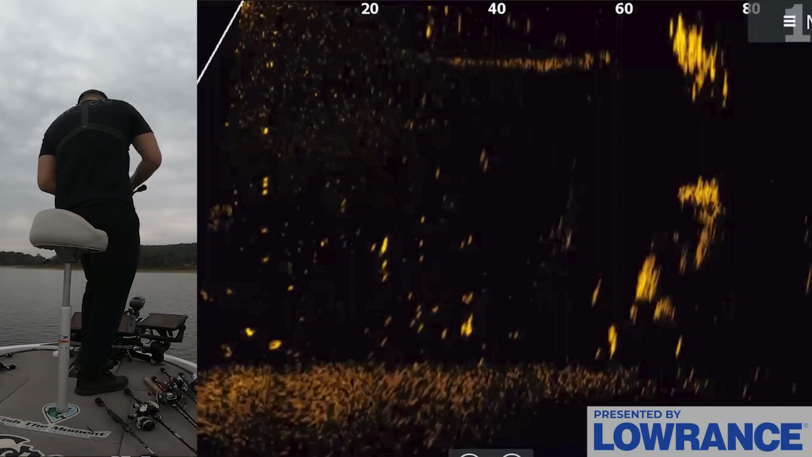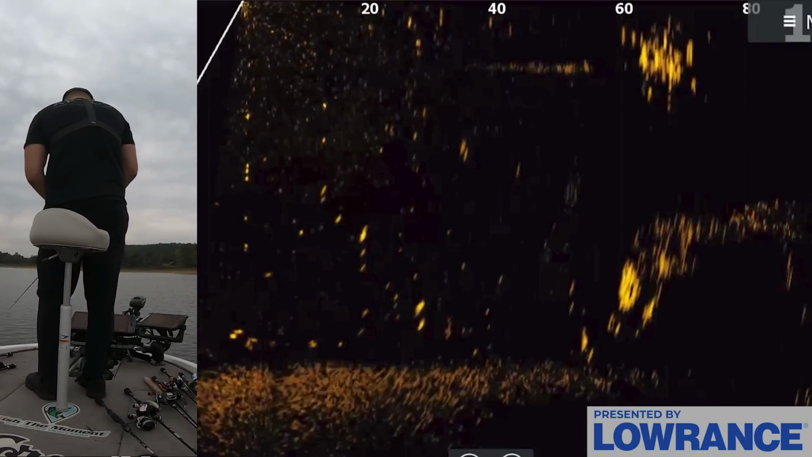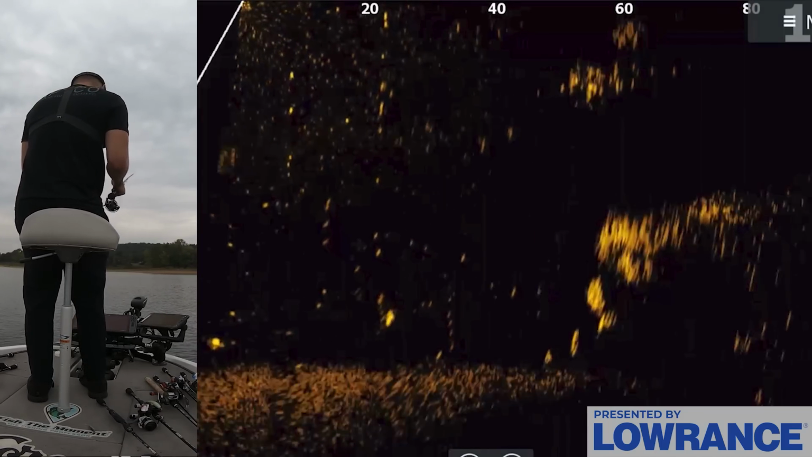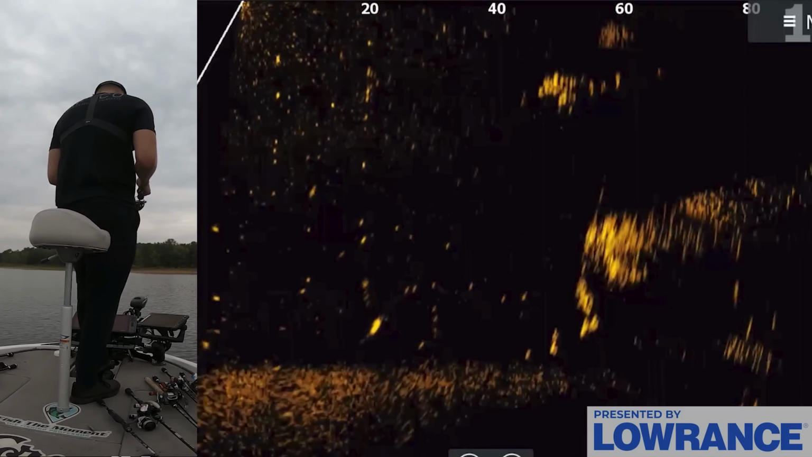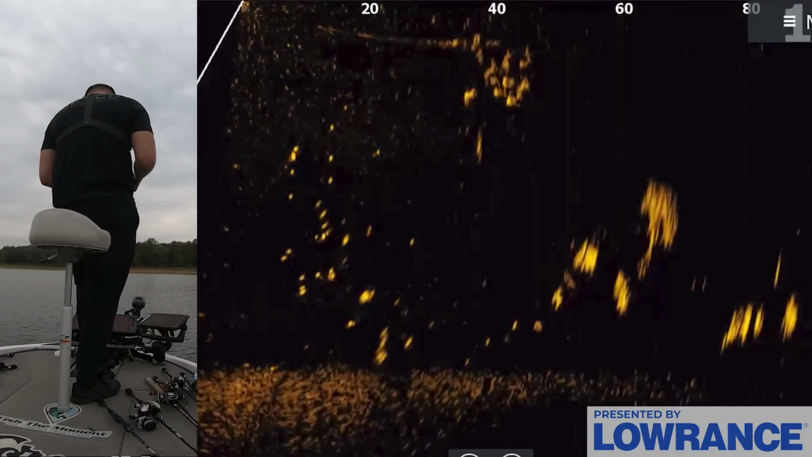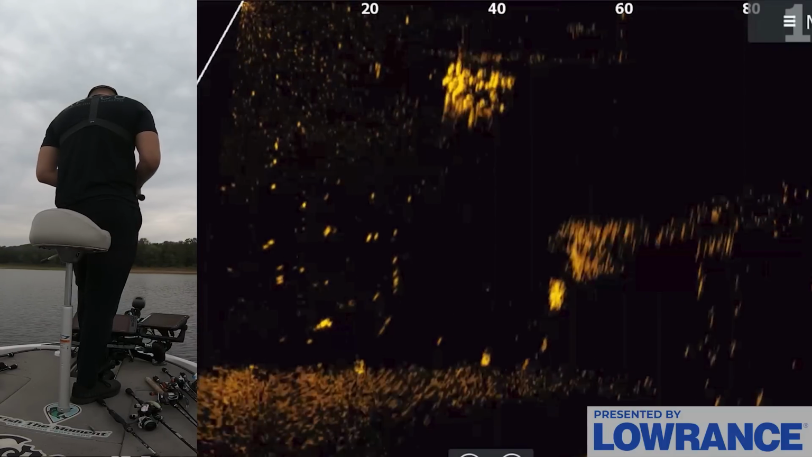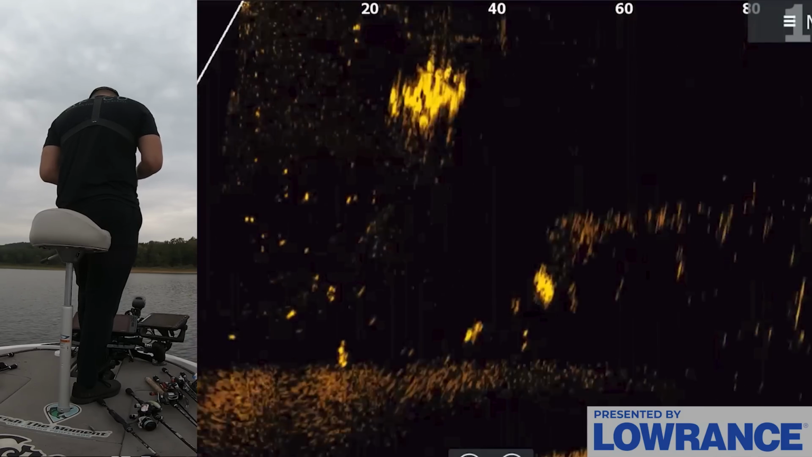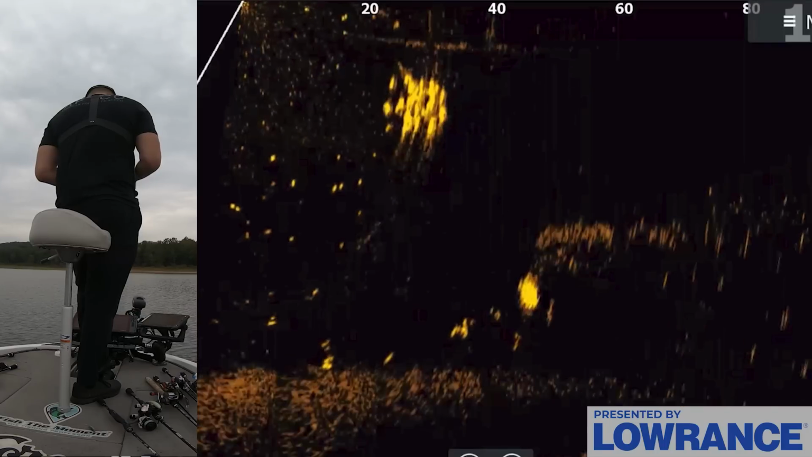Eat it. Eat it. There's so many of them on it. Just get it. These don't look that big, but there's so many on it. Eat it. If that thing falls down into them, maybe one will just want to grab it if I snap it. Try some different retrieves. Try some different stuff.